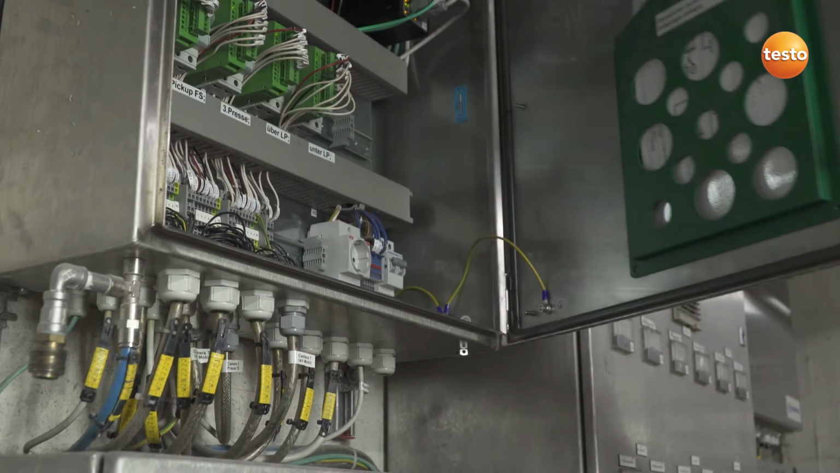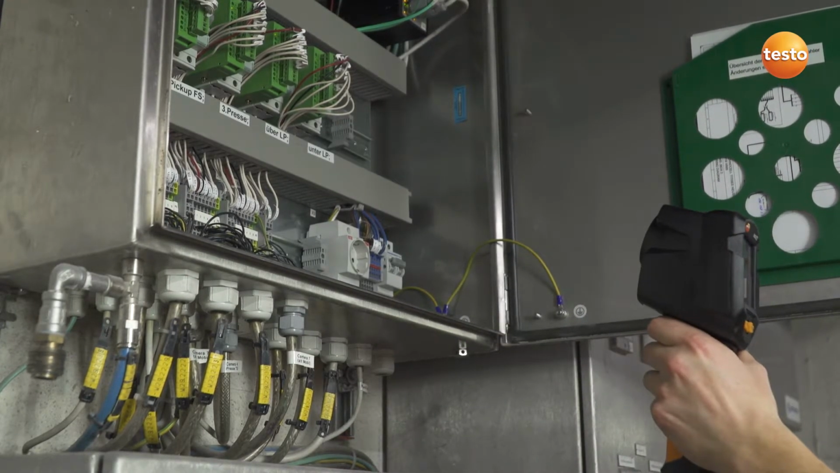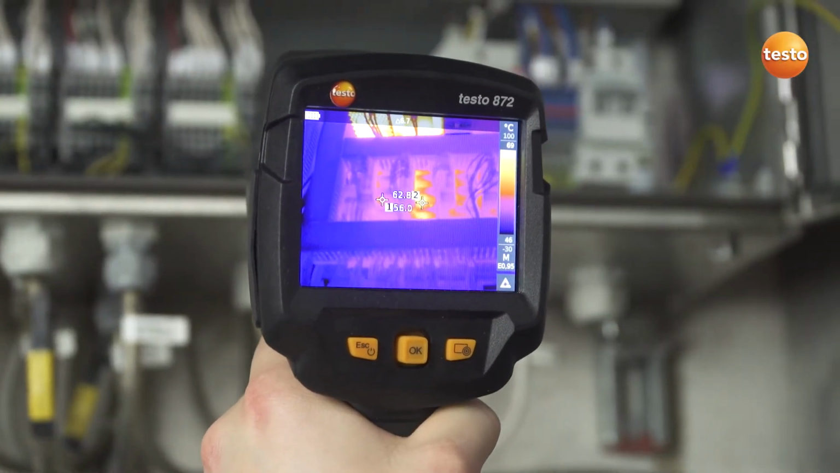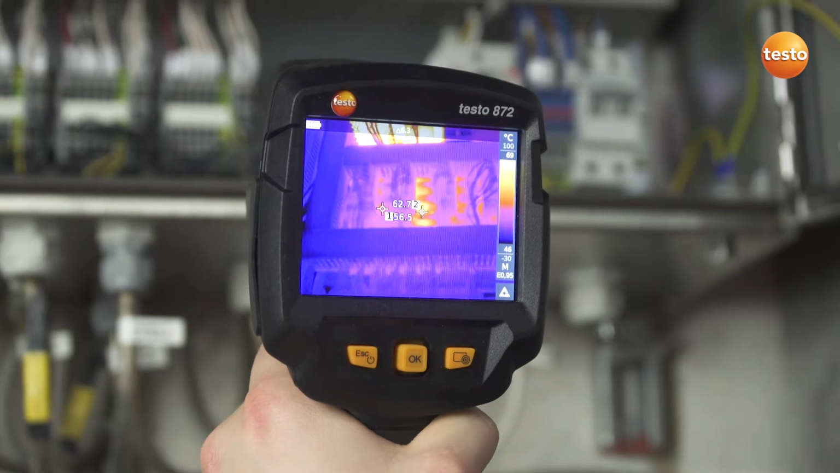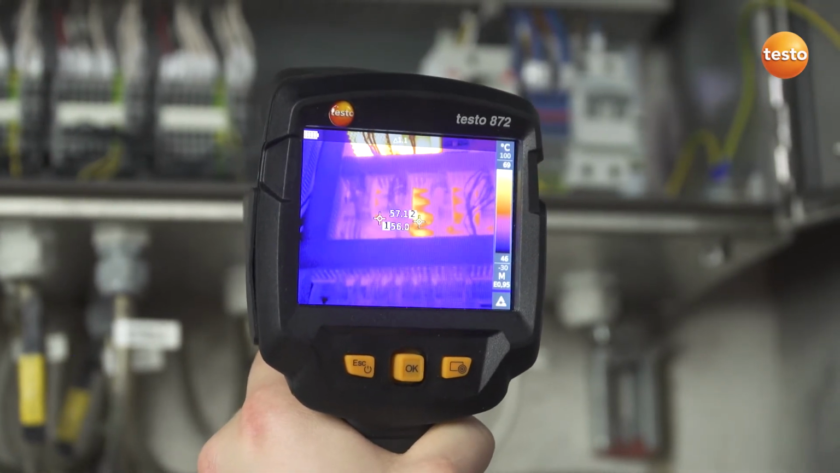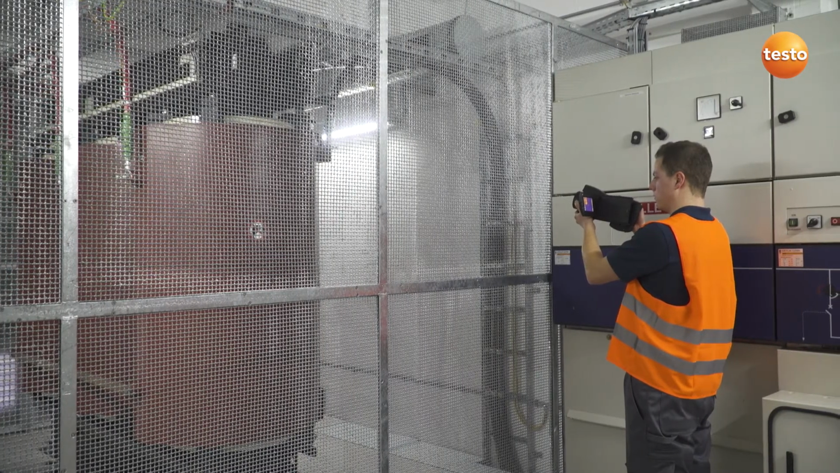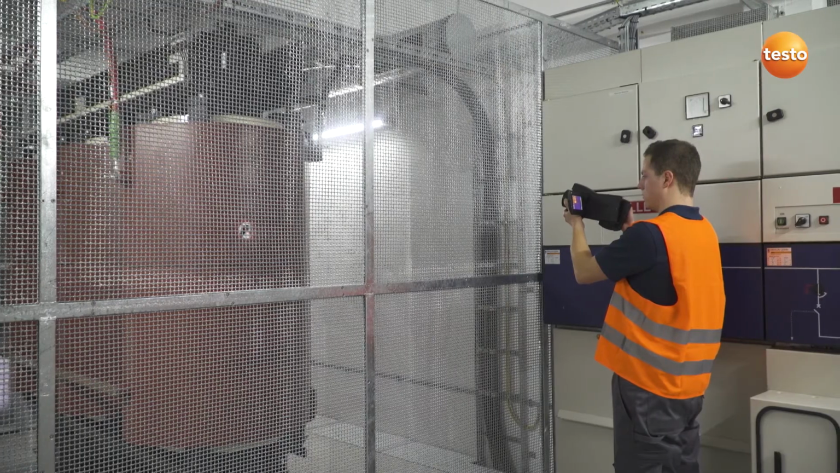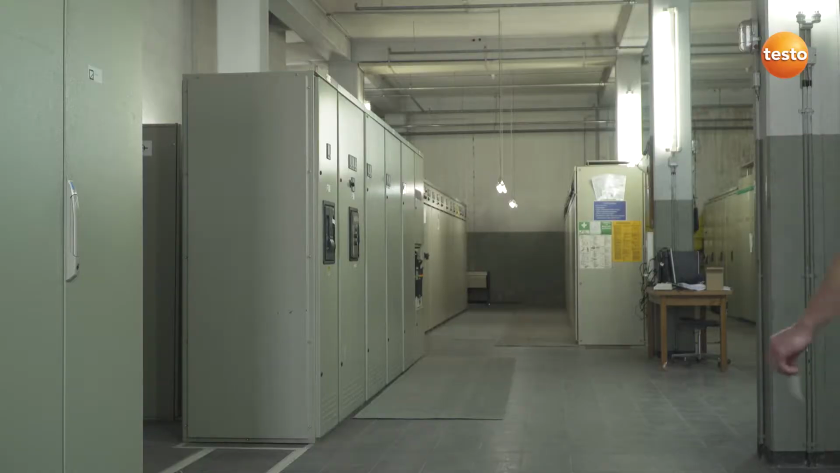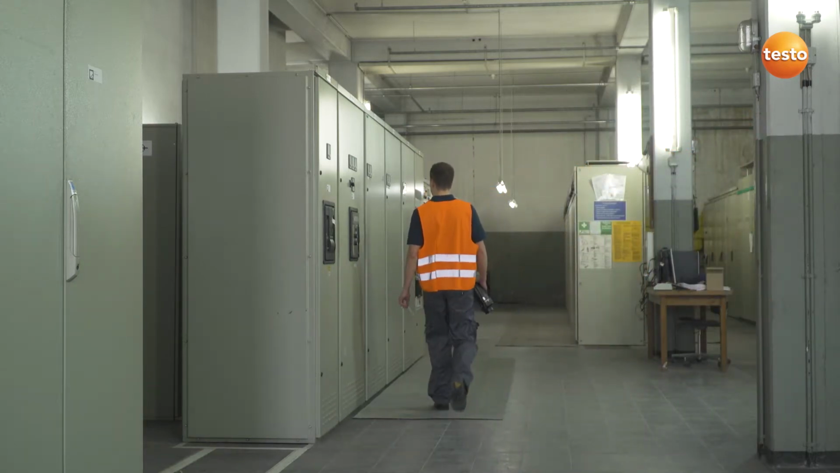The switching cabinets of machines can of course also be quickly tested with a Testo thermal imager. In these cases, the delta T function allows the temperature values from two freely selectable measurement points to be directly compared and the differential temperature read off. We then check the connections and insulation of this transformer. All in order here.